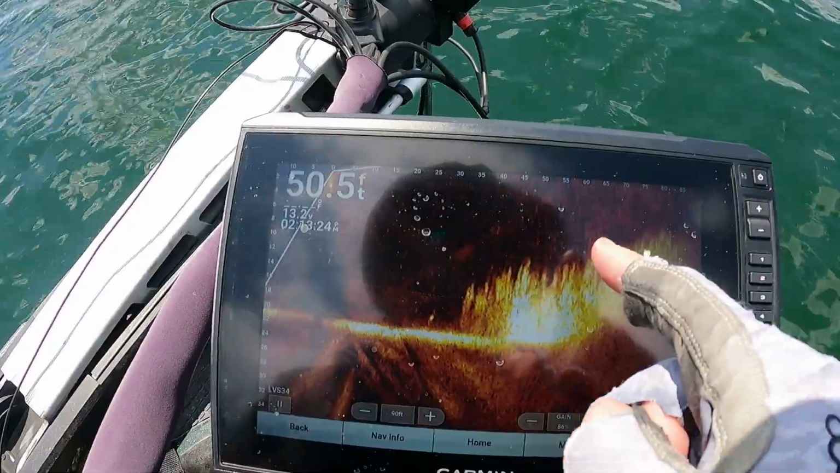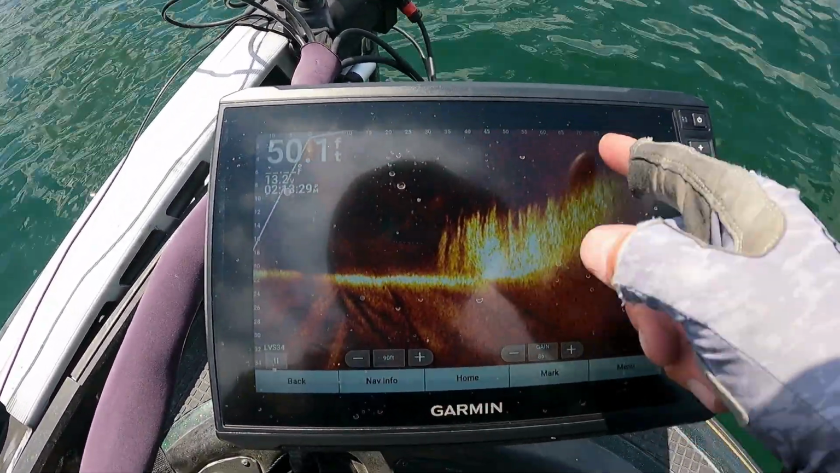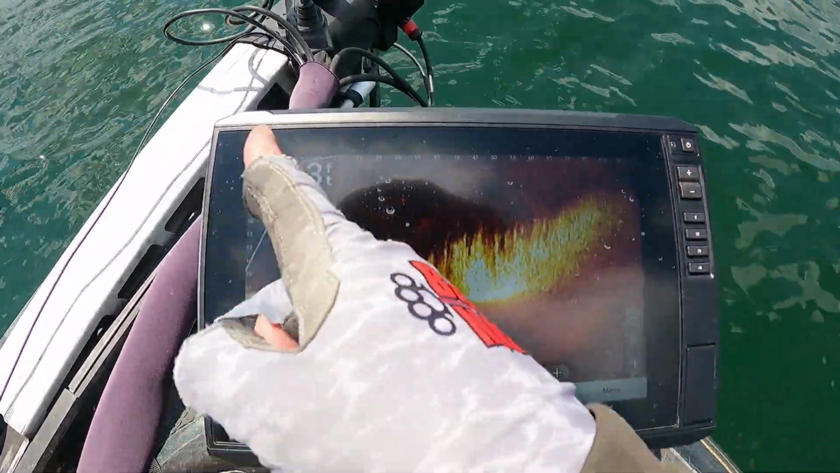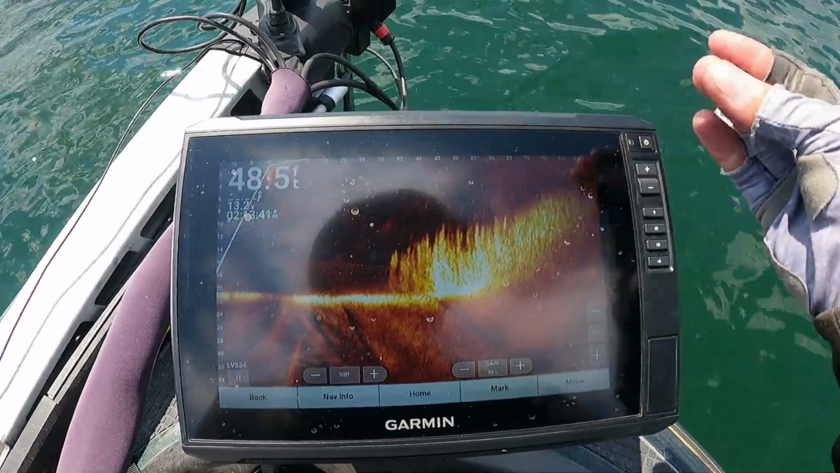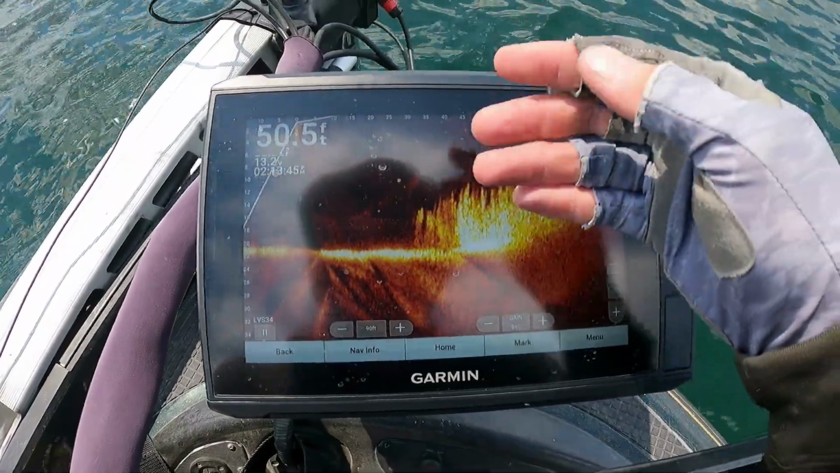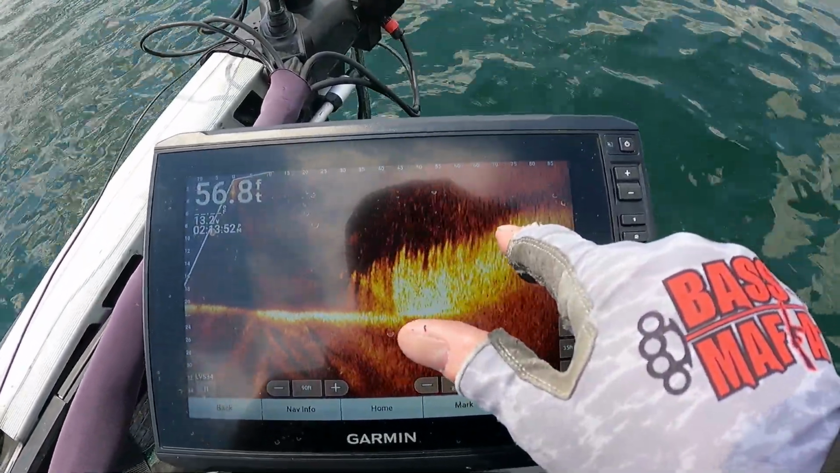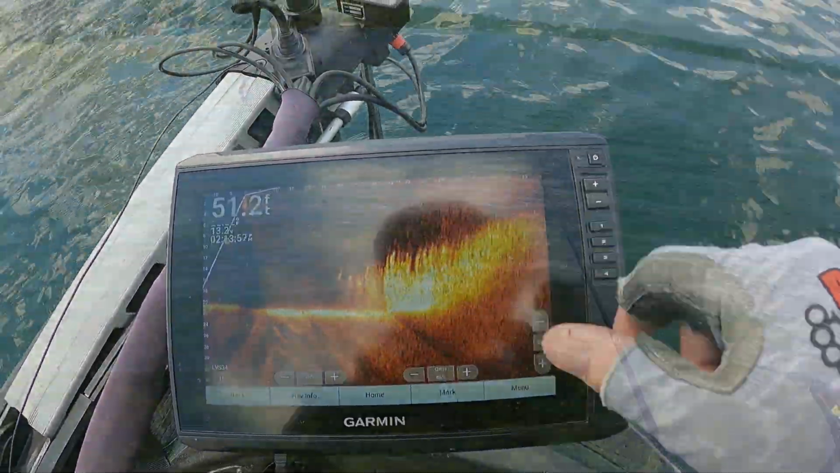So I'm casting. Obviously I'm here, right? I am casting all the way up into here and just letting it fall, but it's not actually hitting the bottom. They're coming up for it. So what I'm doing is when I cast it out, I let it fall on a semi-tight line so that way I can feel the bite. And that's what happened that last time around. I felt the bite, reeled up whatever slack there was, and set the hook. So see, there's the fish right there, right on cue. There might be another one there, but they're sitting right at the top of the weeds right there.